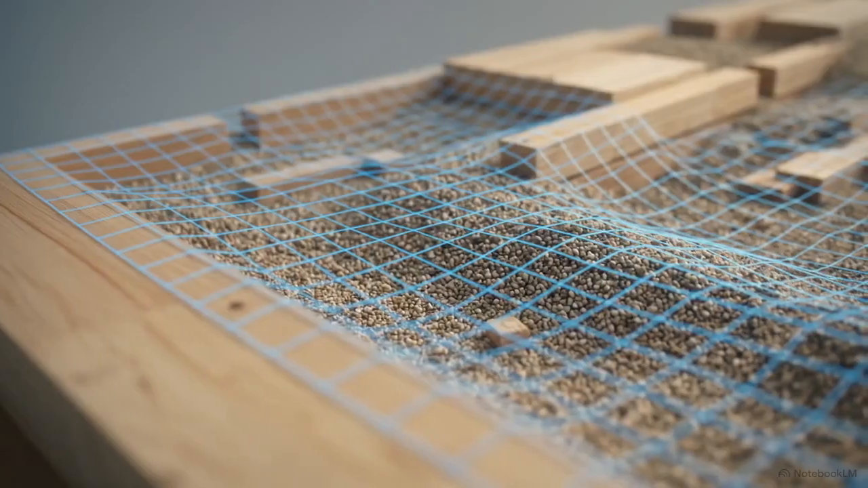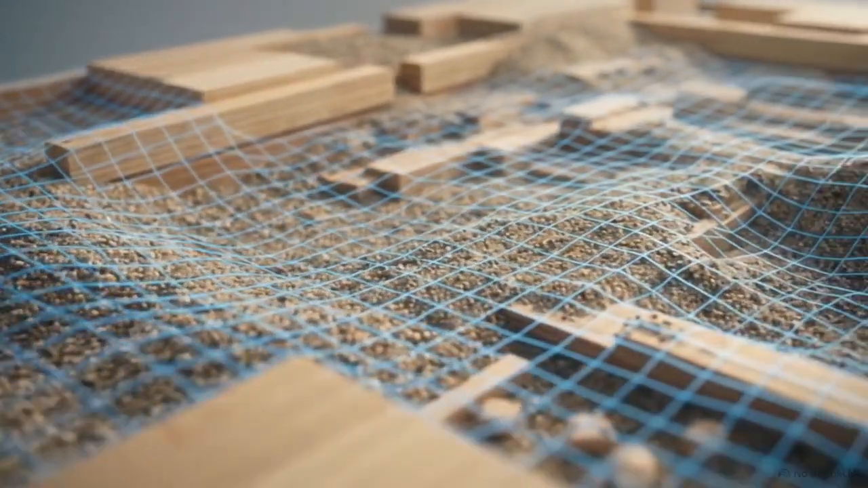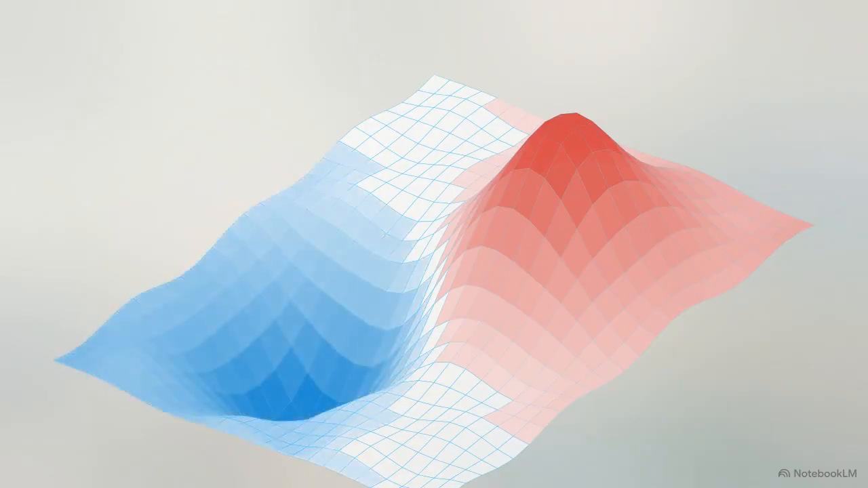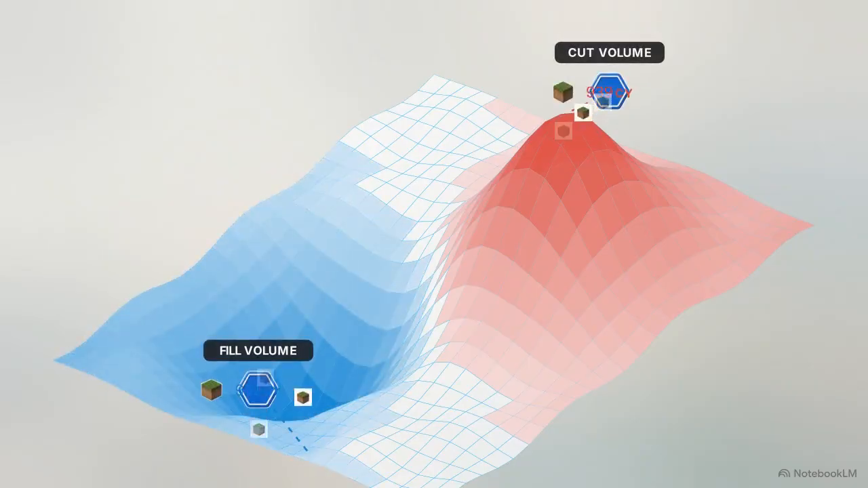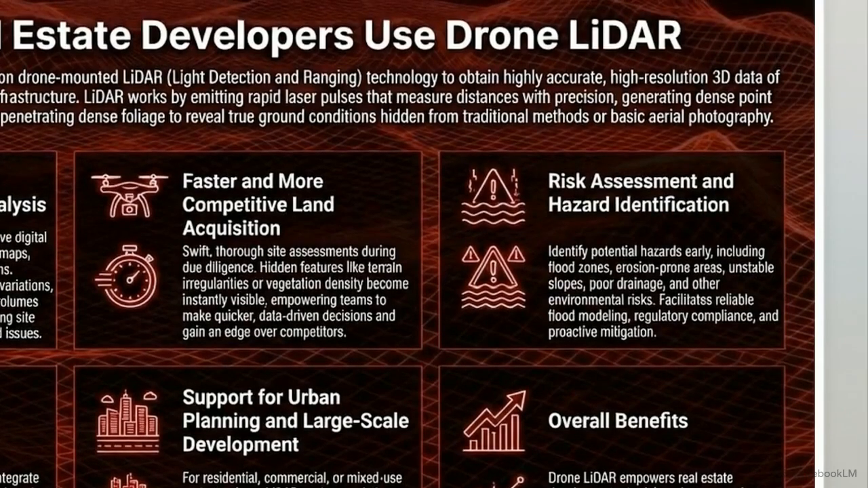That digital twin drives one of the most critical financial calculations in construction, the cut and fill analysis. This visualization shows the analysis. Red zones highlight elevations to be cut, while blue zones show areas requiring fill dirt. Precise volume calculations prevent contractors from miscalculating material orders or excavation time. As this graphic shows, the terrain data also allows teams to identify hazards very early in the planning process. Under the Risk Assessment panel, engineers can pinpoint flood zones, erosion risks, and unstable slopes long before deploying heavy machinery.